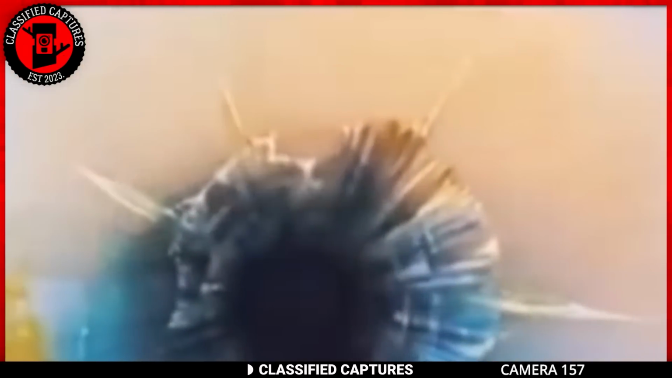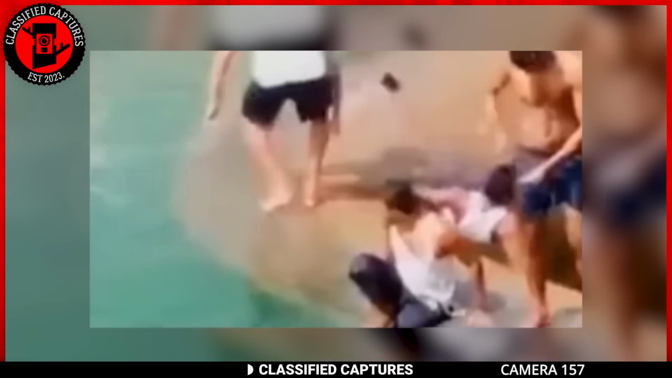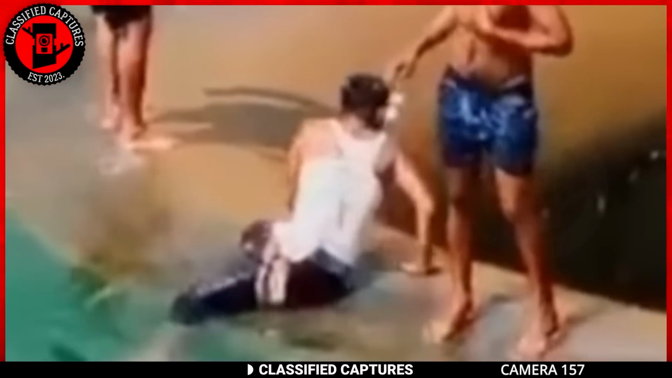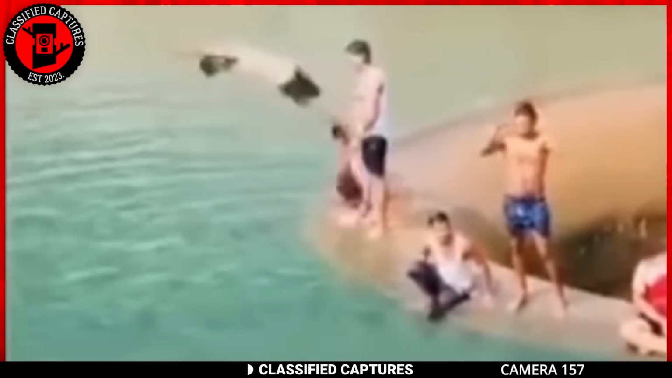Now, the glory hole is not there for a casual dip. It's to control the water released to and from the dam. I don't know why these guys decided to take a bath there because it's very dangerous. Maybe next time they'll stick to safer waters like a regular pool or, anywhere that's not a dam with a name like Glory Hole.